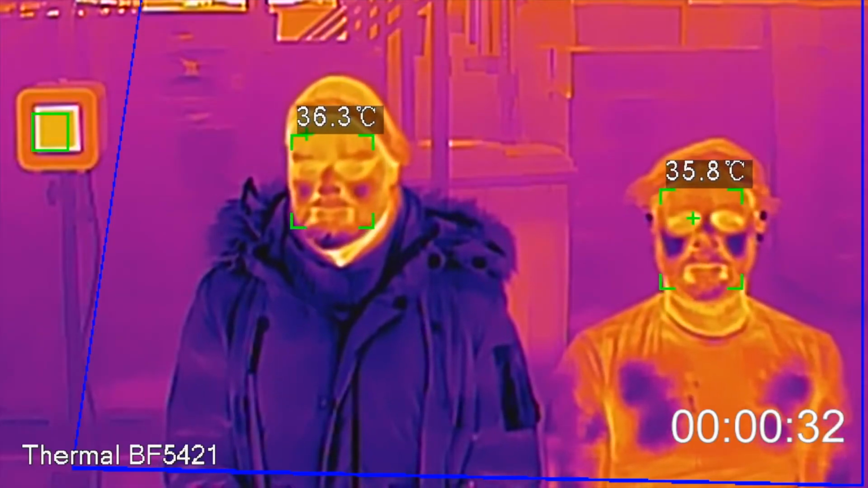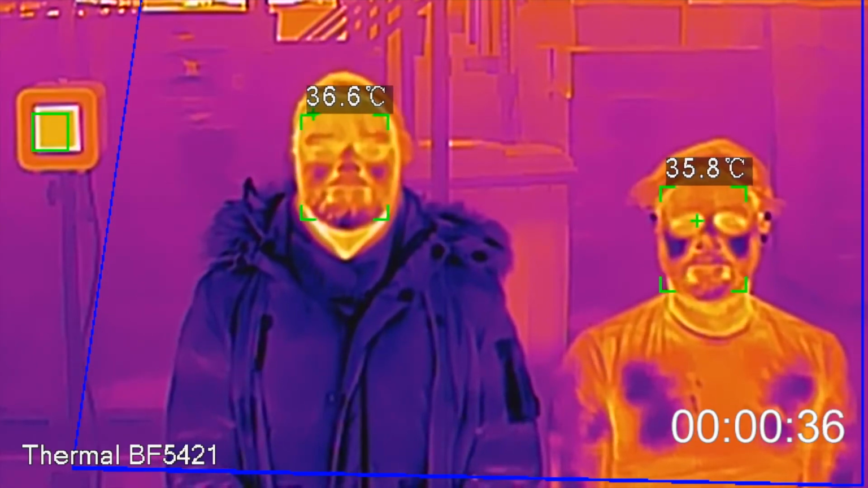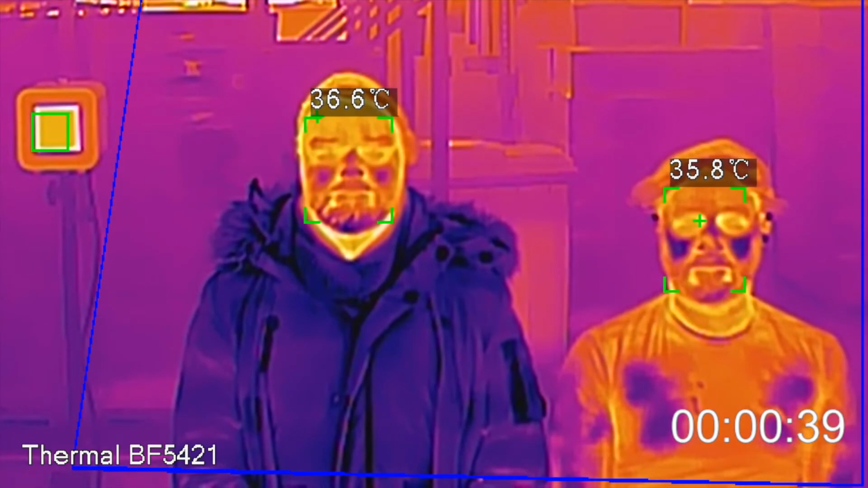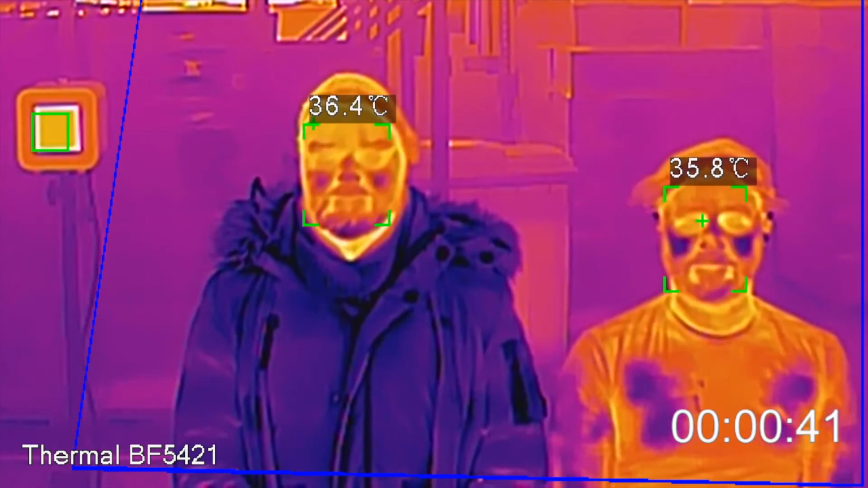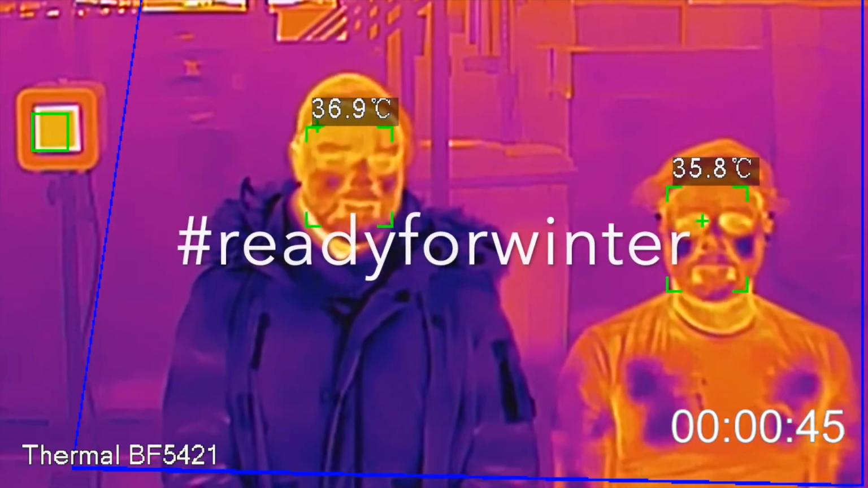We are so pleased that Dahua HBTM performed that well in our difficult experiment. 0.4 degrees in 20 seconds? We think we are in the safe zone and we are, indeed, ready for winter.